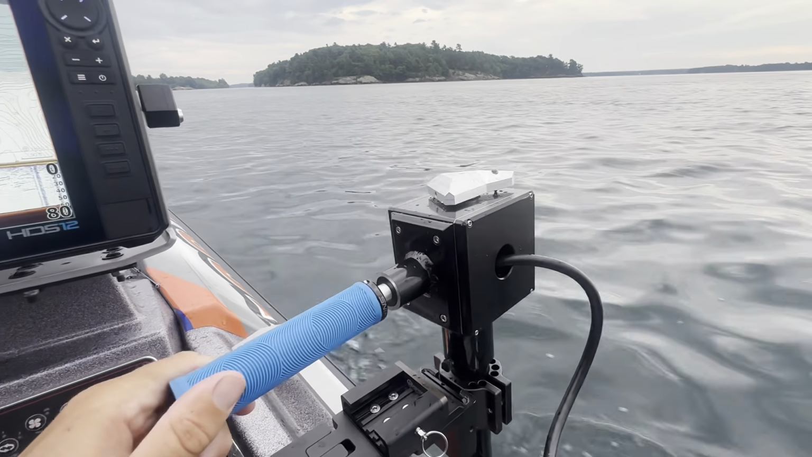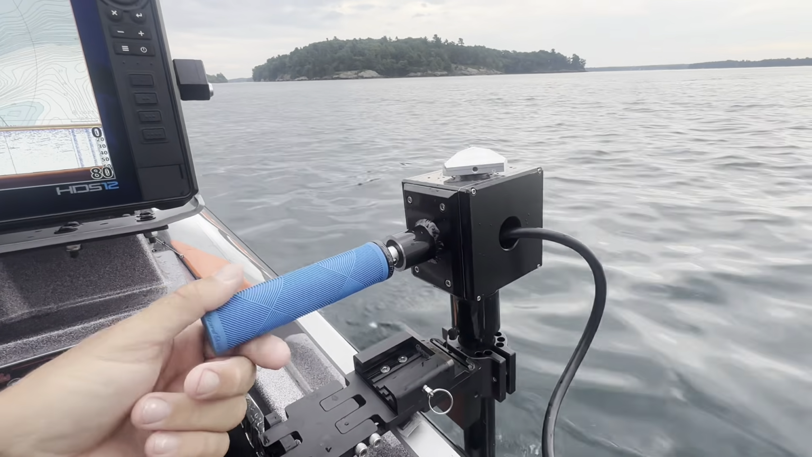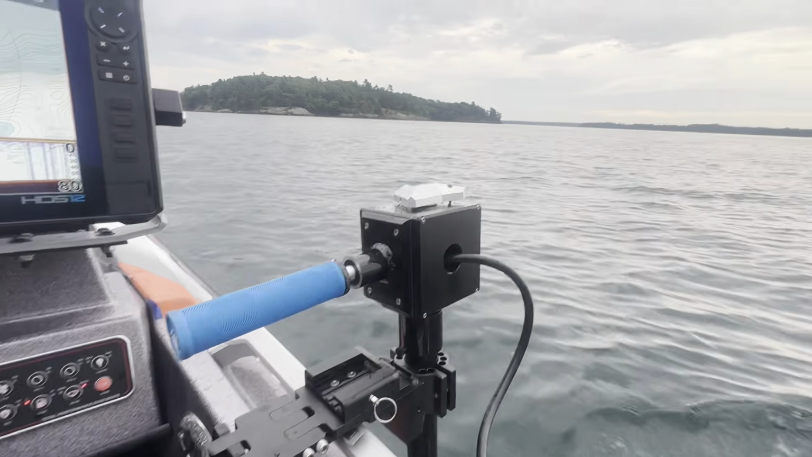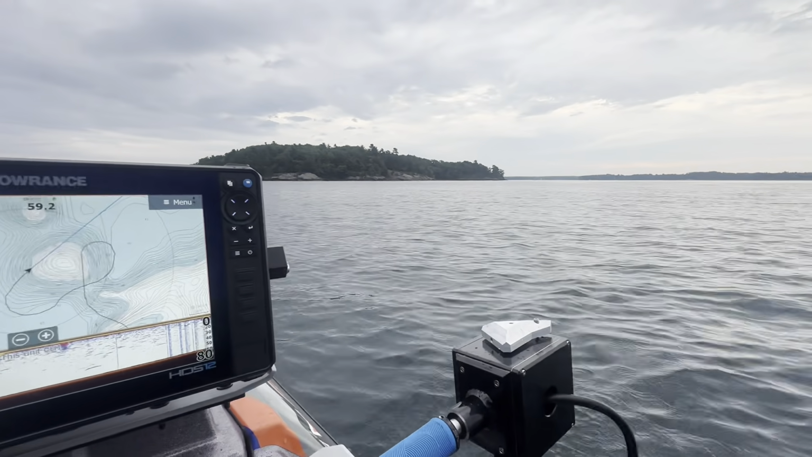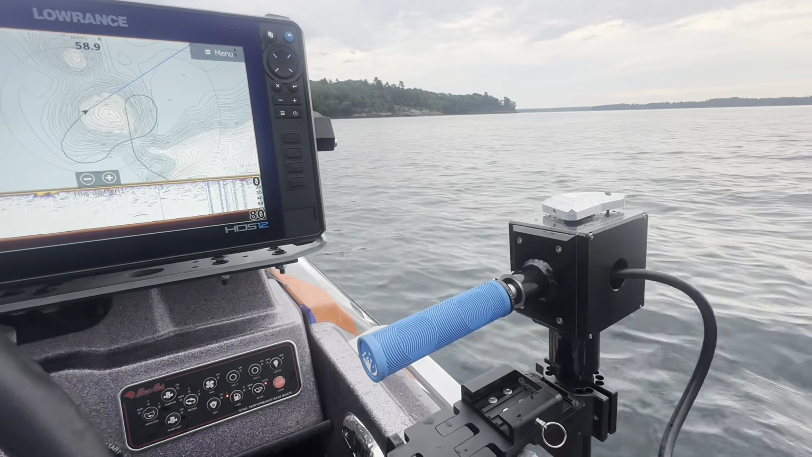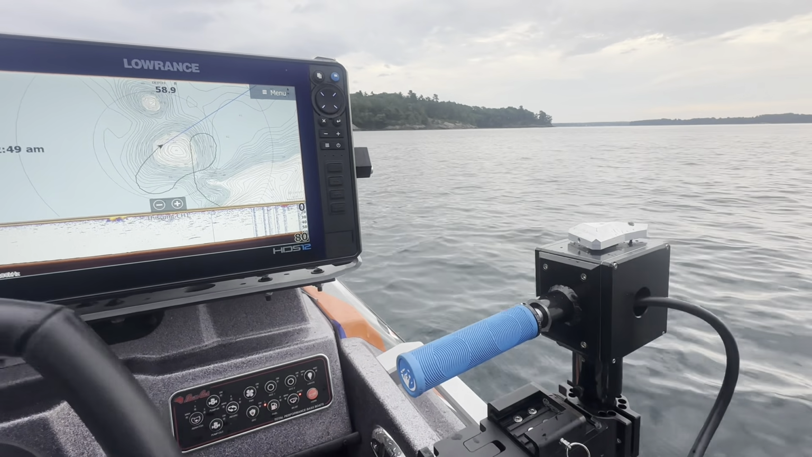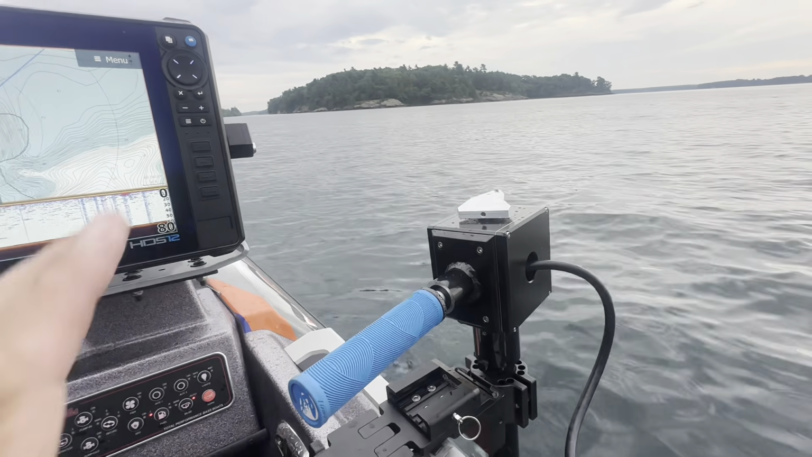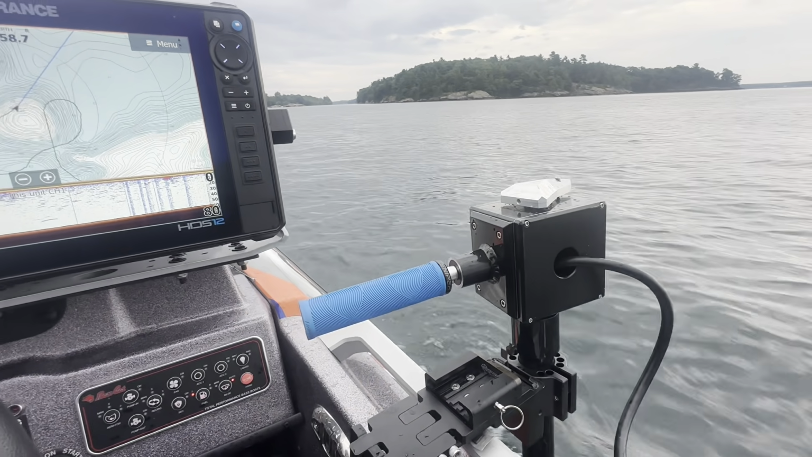So pretty cool setup. Definitely worth checking out if you do a lot of side scanning, whether it's up north or if you're say on a place like Rayburn or something like that. It would be definitely worthwhile as well, or any of those offshore places. Or if you're just looking for schooling fish that are on bait, like Dale Hollow, this sucker was a lifesaver.